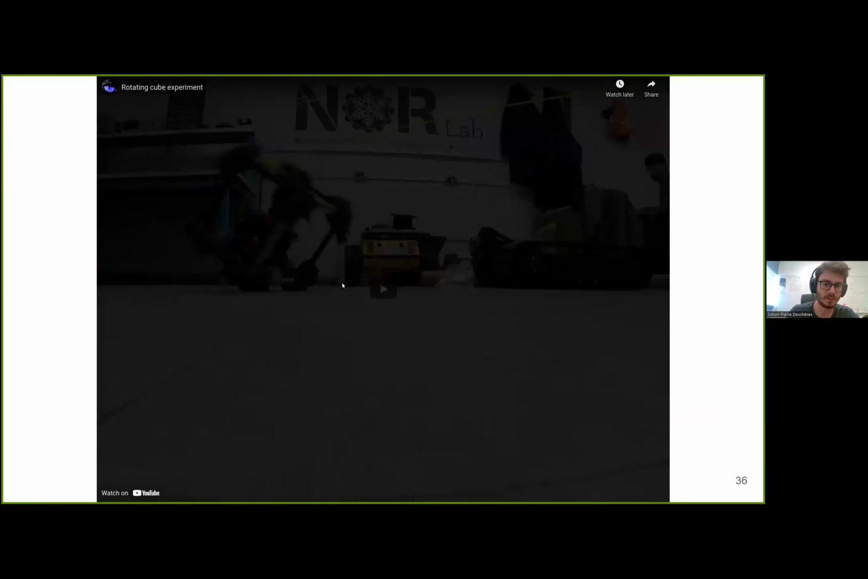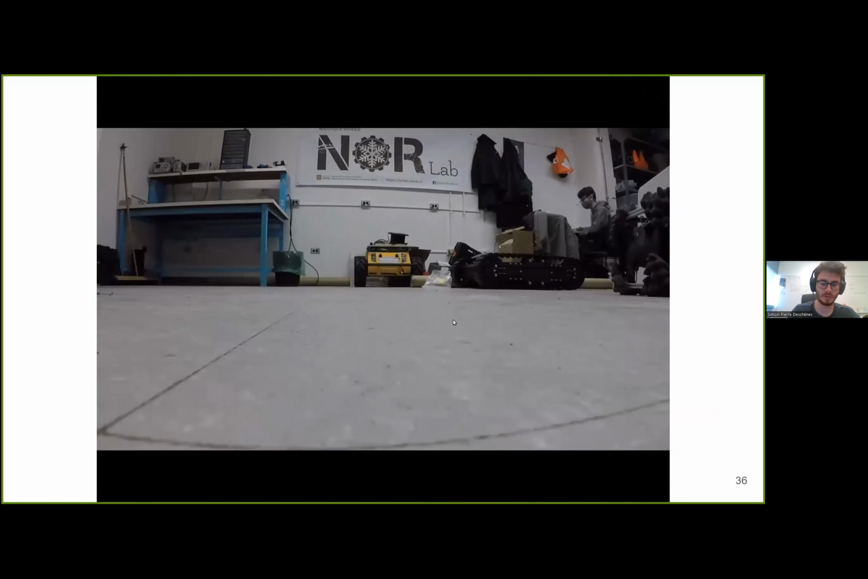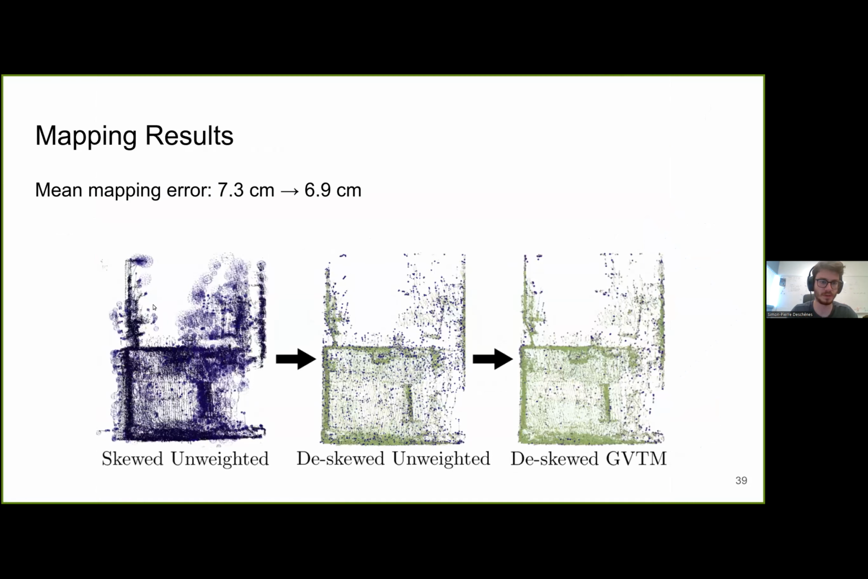So here is the same video that you saw at the beginning. So this is one run that we did. And without any prior map, we were trying to map and localize within the environment. So here is one of the maps we obtained with our solution.